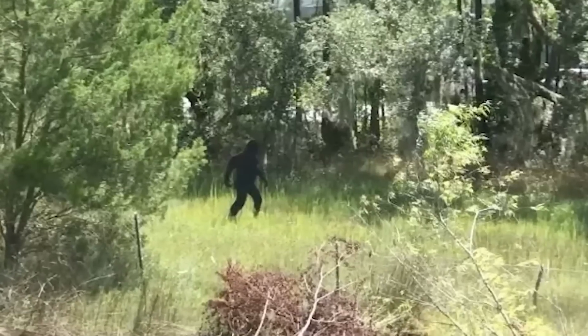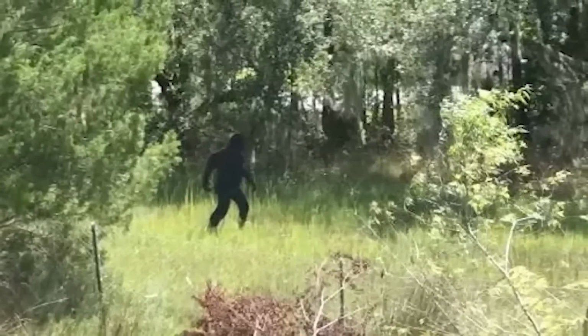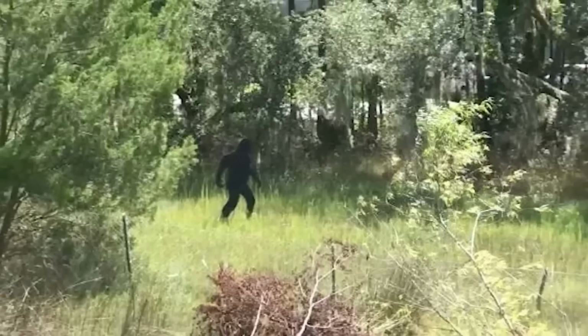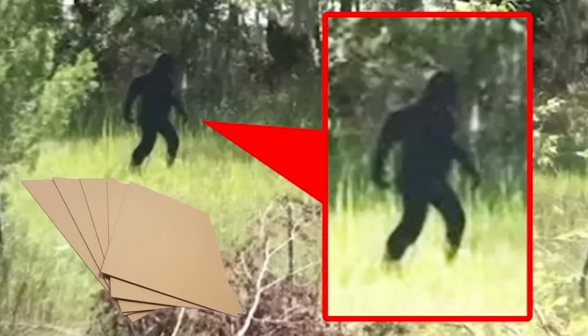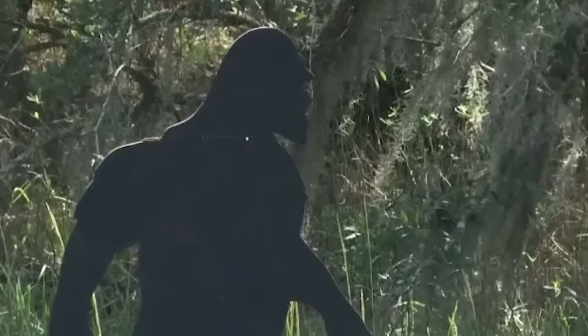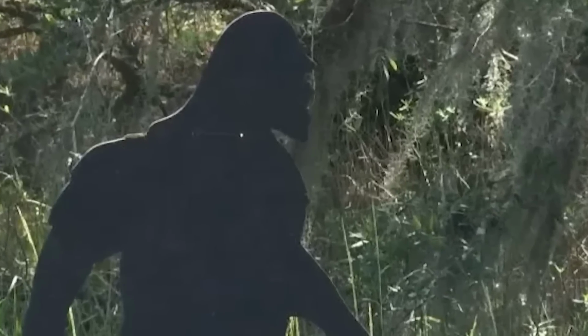This picture shows a Bigfoot walking through the woods. It was taken by a trail cam installed in the Charleston area, but when they went to investigate, it turned out to just be a cardboard cutout, which was all part of a prank pulled by someone.